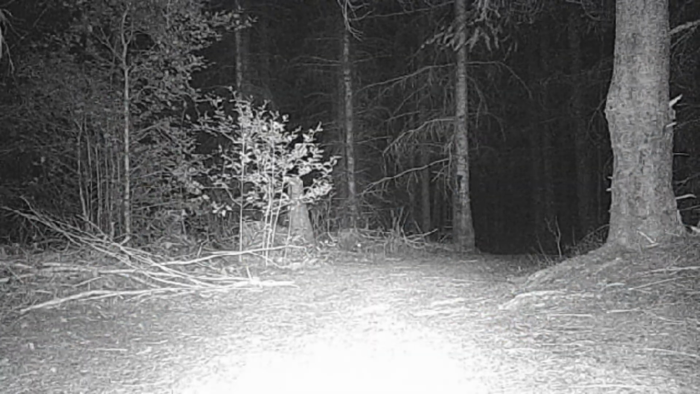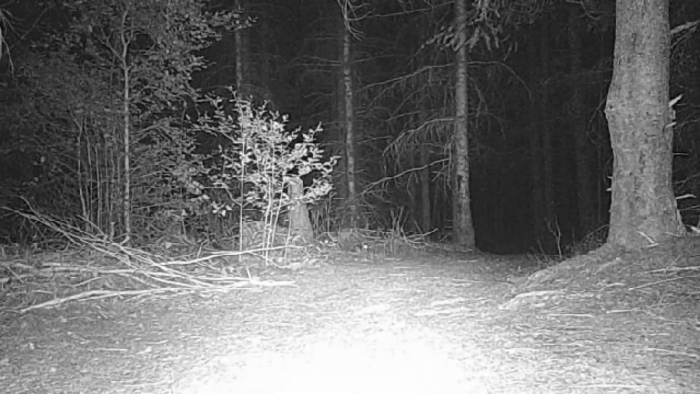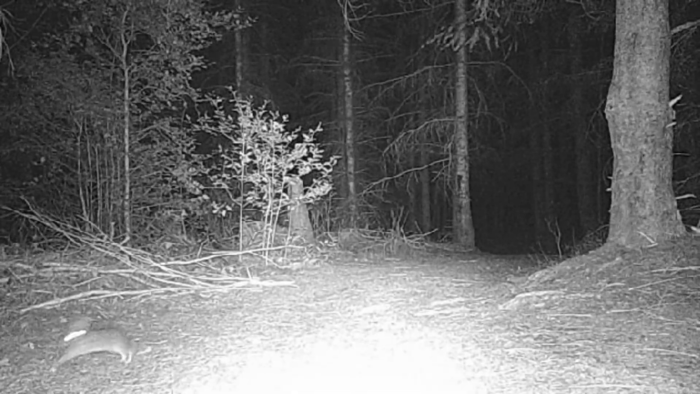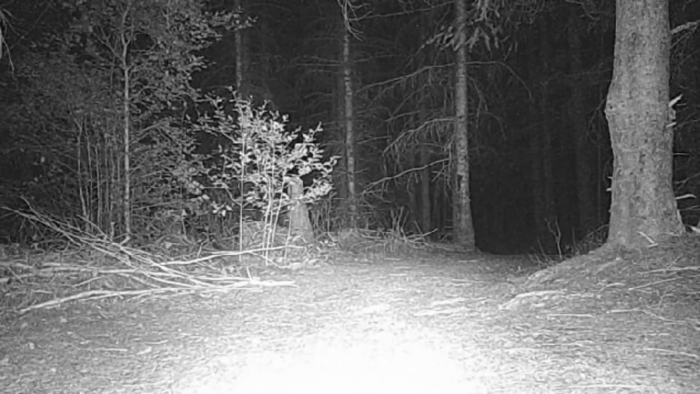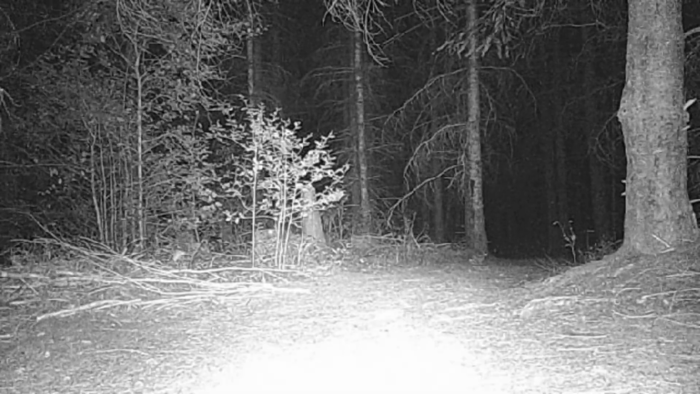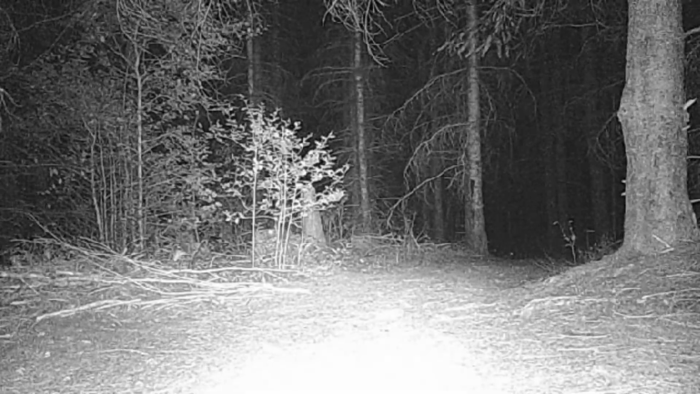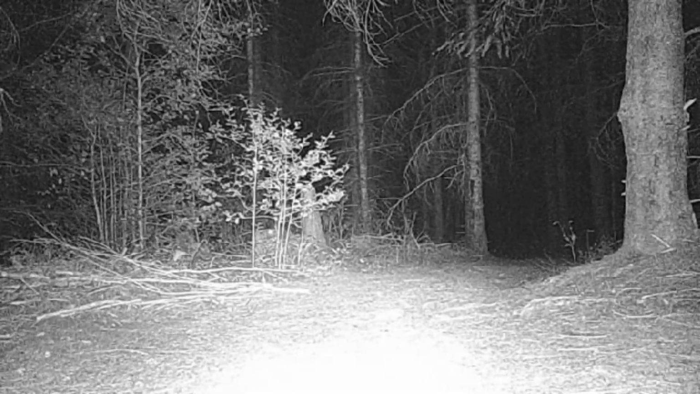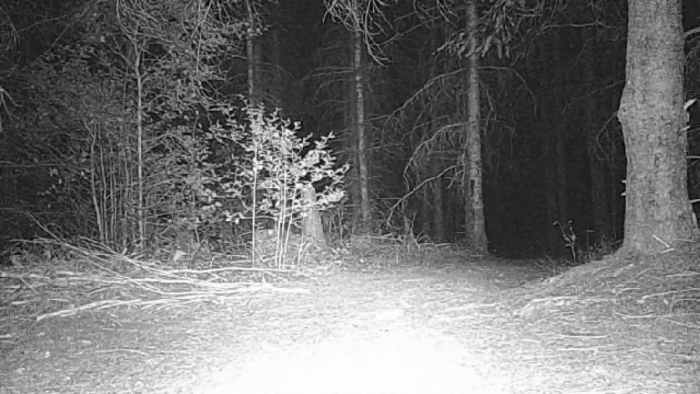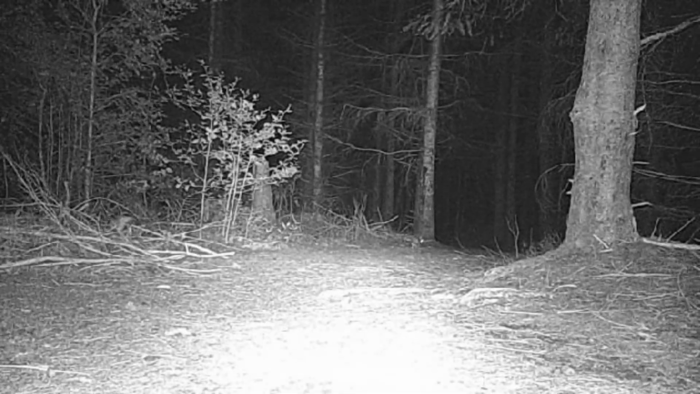And in here, you're going to see a bunny, I believe, here in a sec. Yeah, see in the middle of the screen, bottom middle of the screen there. This camera does not record in color, unfortunately, so it's kind of hard to make out things. But there he is, running past the camera. Got another bunny running down the trail there.